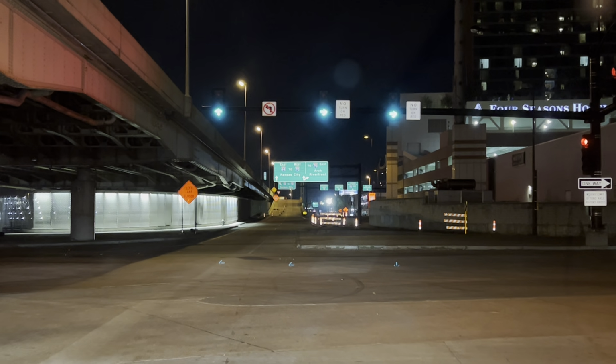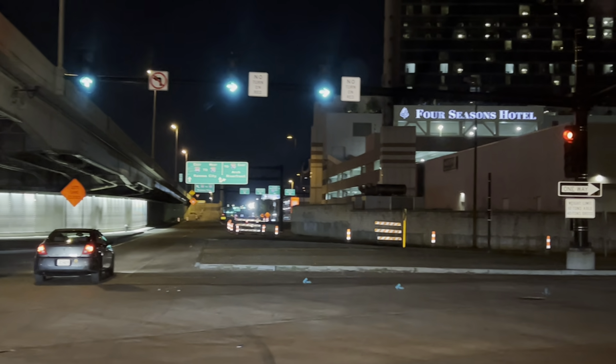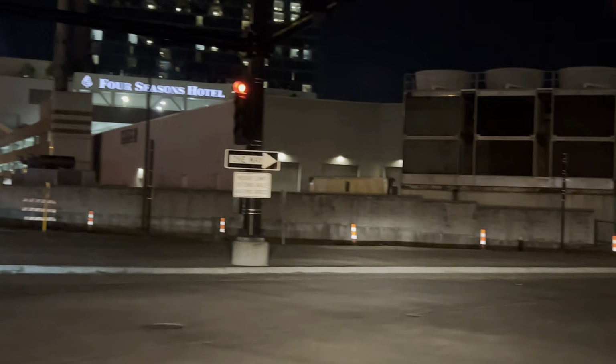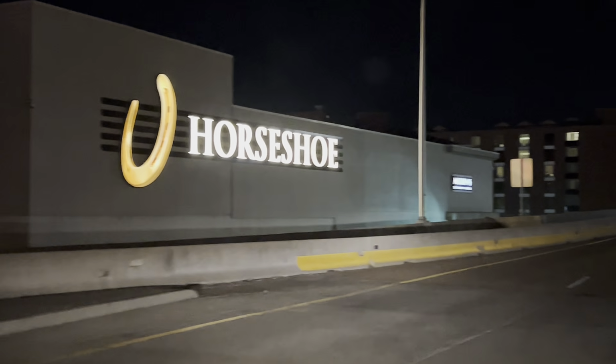Go down the left. Don't take the sharp right. Take the middle. Okay. Take the middle. Stay right down that way. There we go. That way. There you go. There you go. Bridge to Illinois. Continue for 1 mile. There you go.